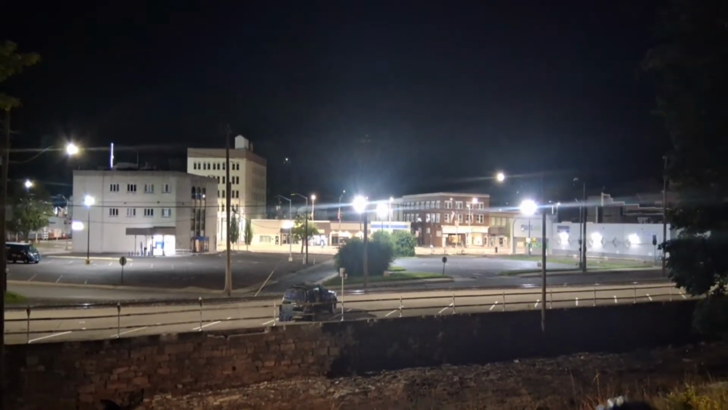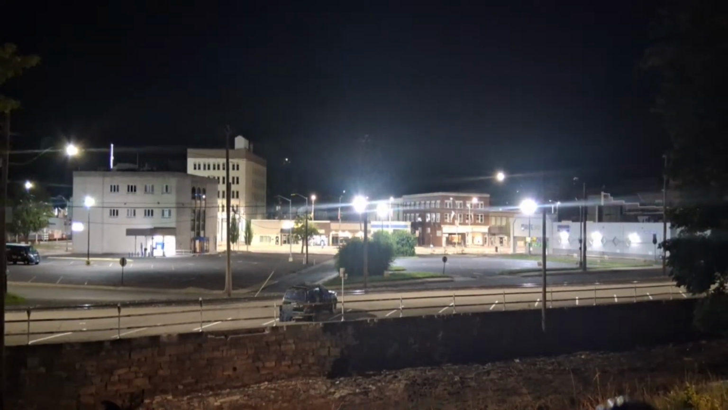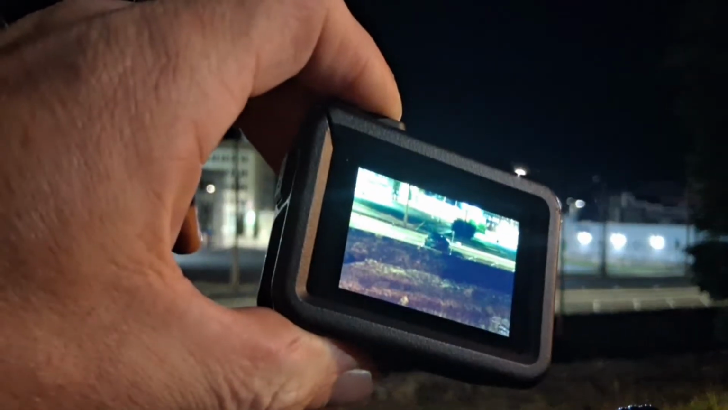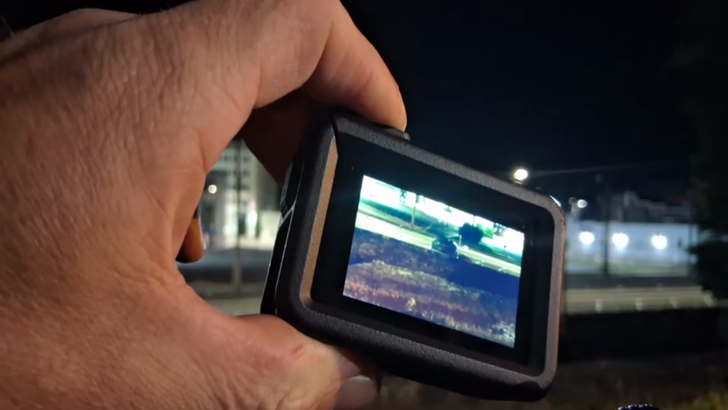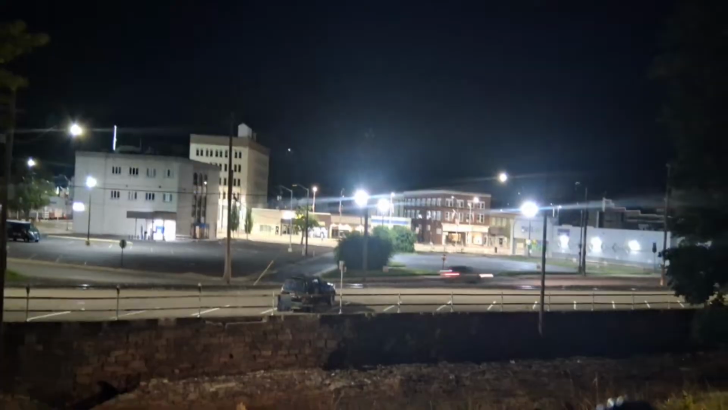Can't really see much on it. It was pretty blurry. It was recording there, zoomed in. Pretty blurry, right? Yeah. Ready, y'all? Play it one more time. And I mean, pretty blurry, right?